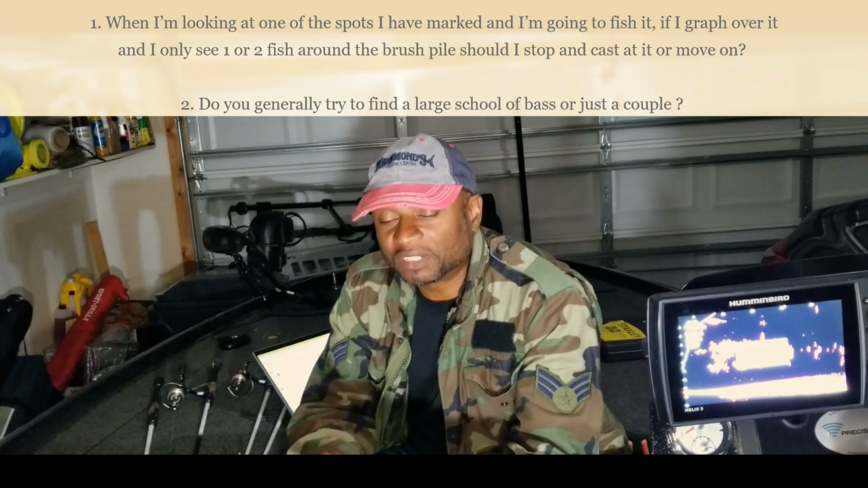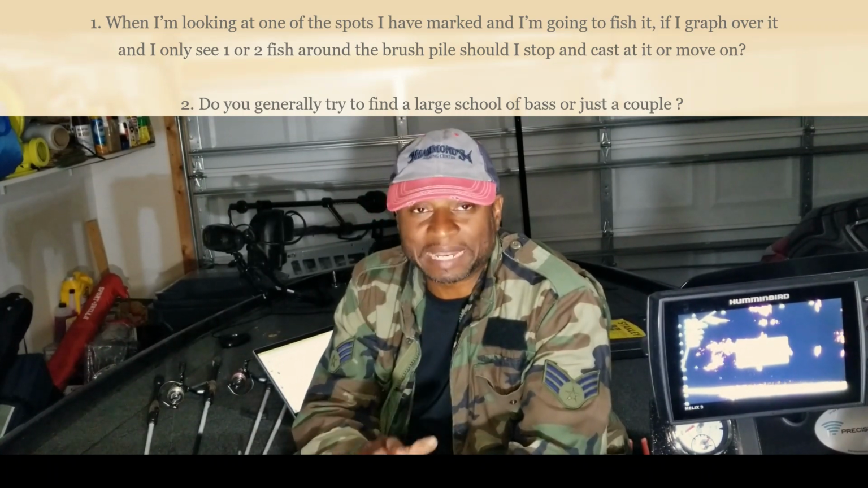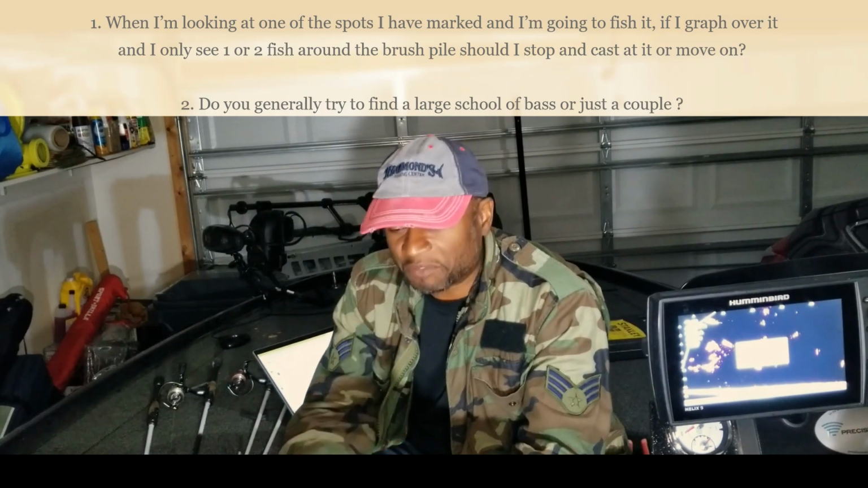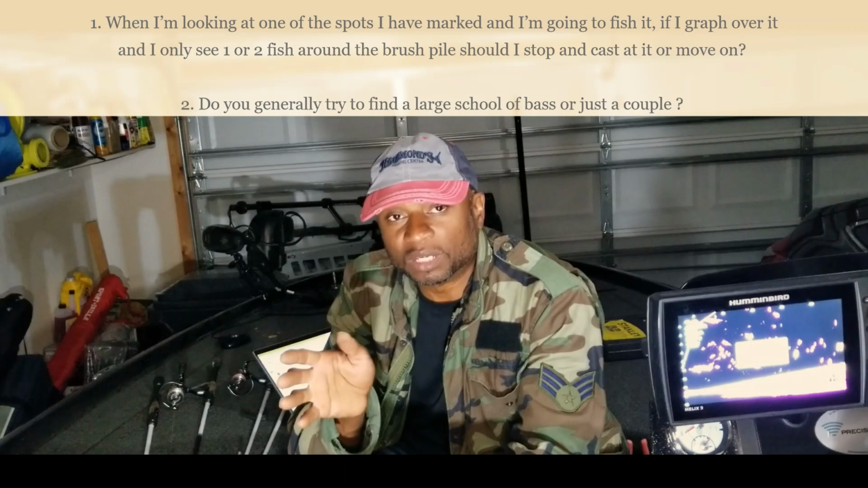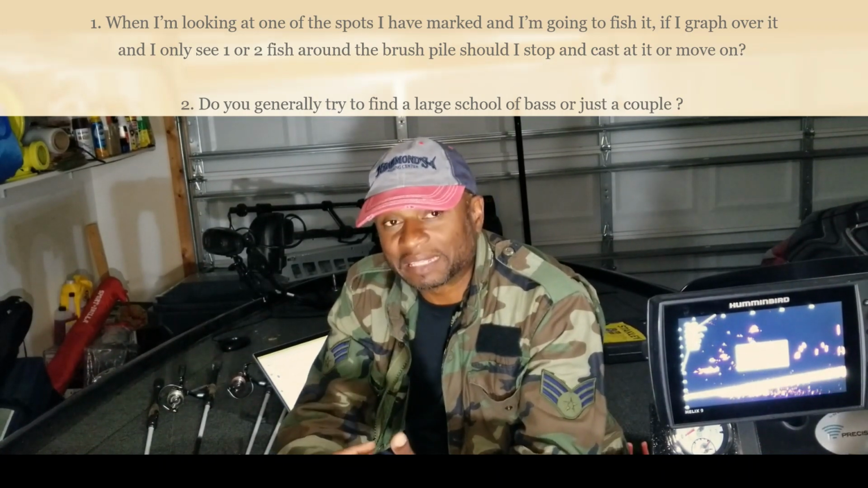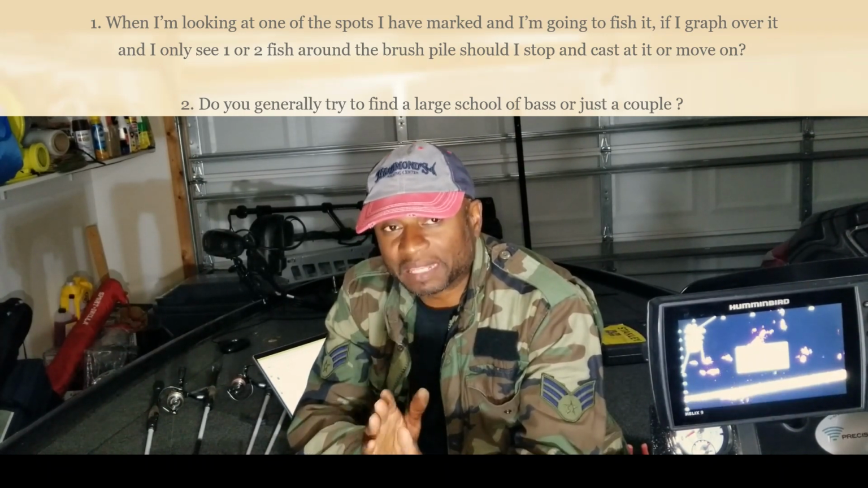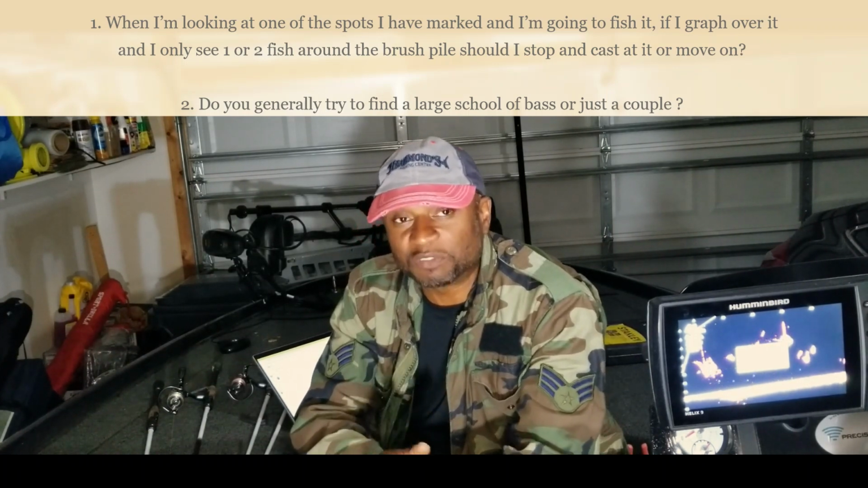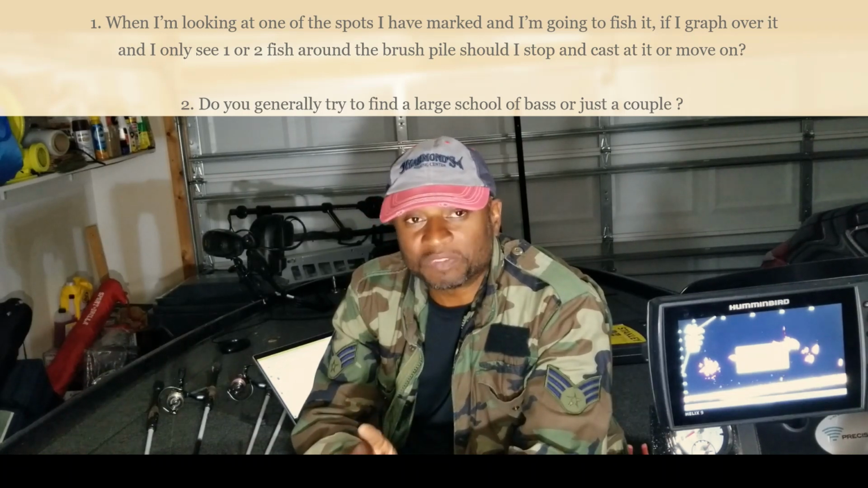So I would definitely pull up on that brush pile. And I'm assuming it's something that has already been scanned and you already know where that brush pile is at. So you already have your waypoint set up as he stated in the question. What you do from there is pull up, use your 360 and also the Mega Live now to line up that cast. With the Mega Live, you can now angle it and take a look at that brush pile to see if you notice any fish on there or any movement. And as he said, there's one or two fish on there.